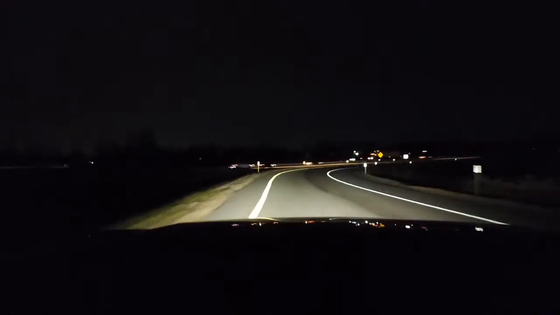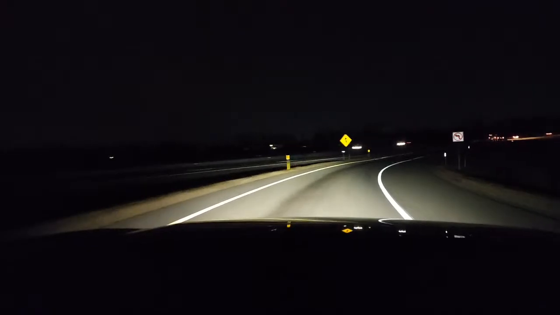And then I'm going real easy in this turn, and I'm using the lines to help me. Okay, the white line to the right is the edge line. The line to the left is the warning. And then I'm going to turn on my blinker, and you're going to hear me get out here.